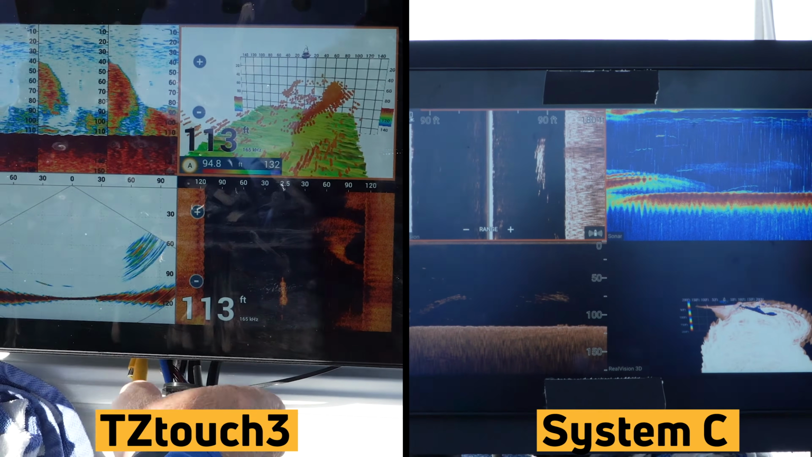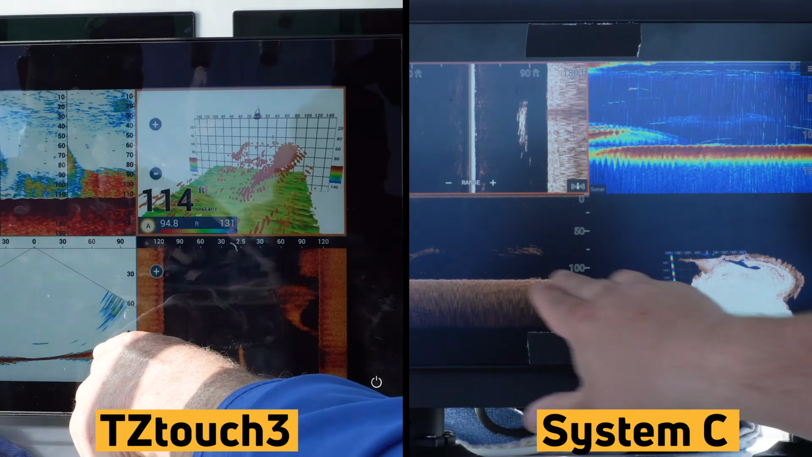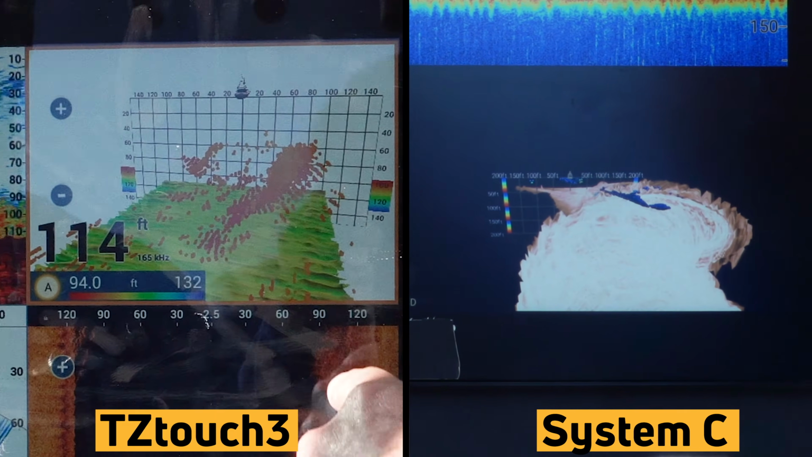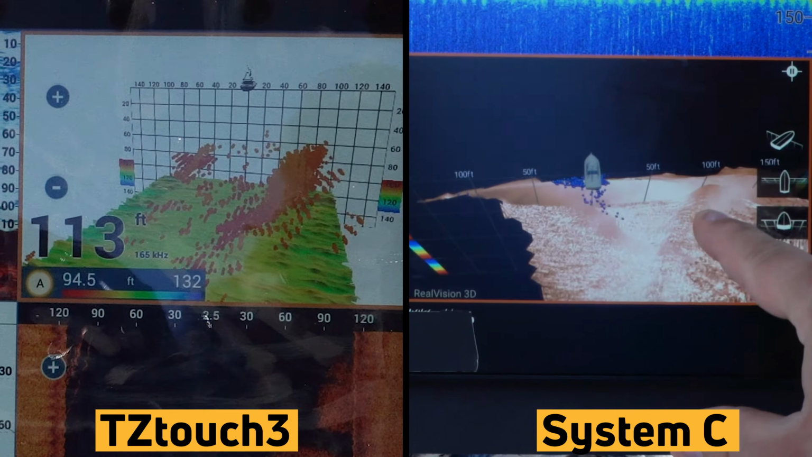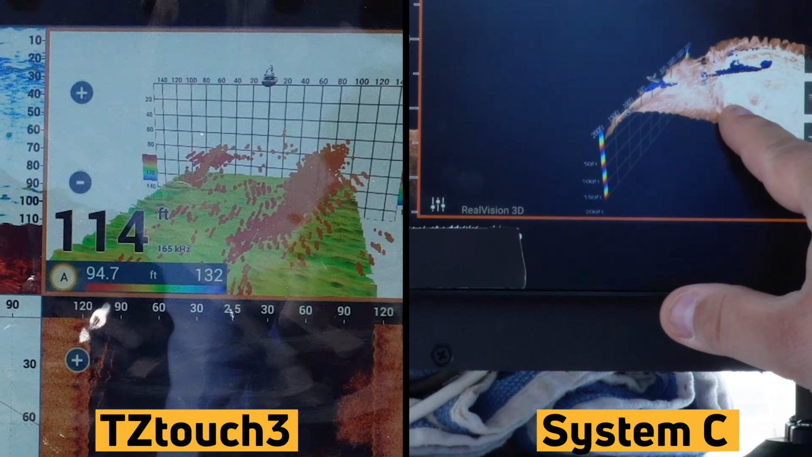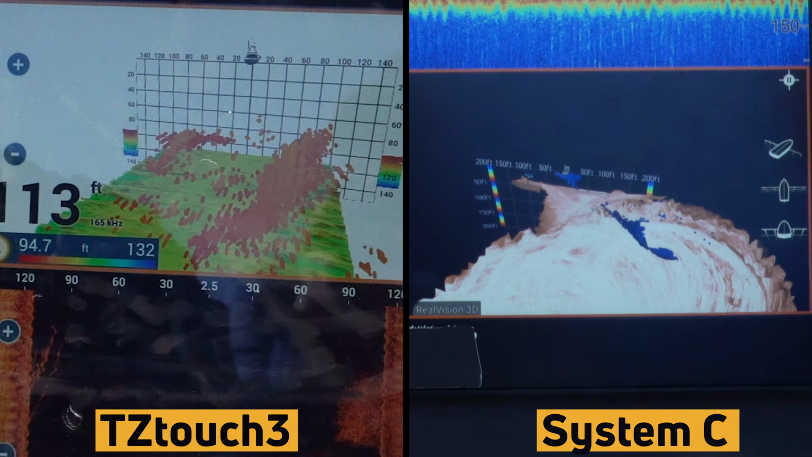So what we're seeing is the shallower we get, we're able to see these fish on side scan. We're picking them up real nice on the down scan. Sonar's definitely showing them. 3D looks like it's actually starting to show us some fish. We're going to zoom in a little bit here on that 3D. The 3D is starting to show us some of that structure, and some of those fish in the water column. So we're starting to get into a depth where that's going to become useful.